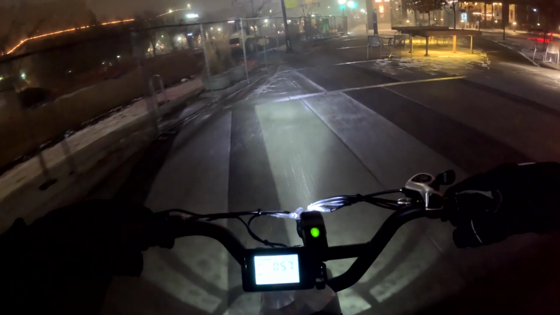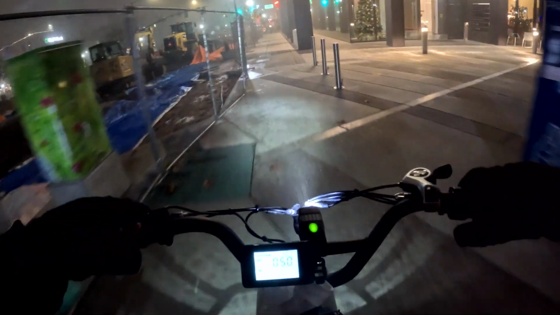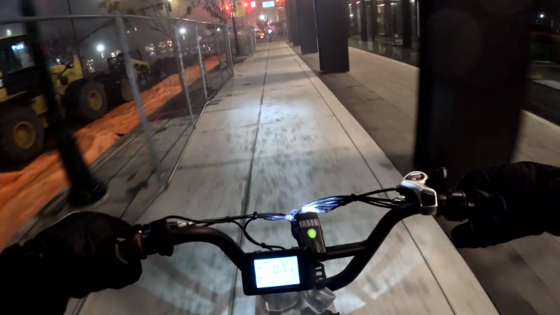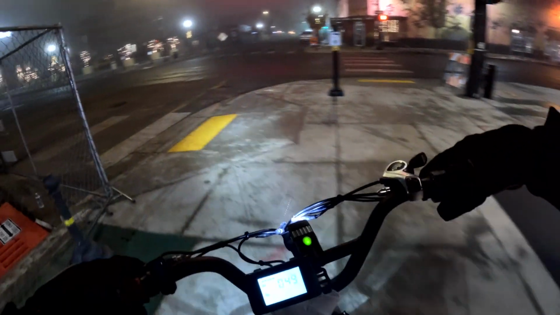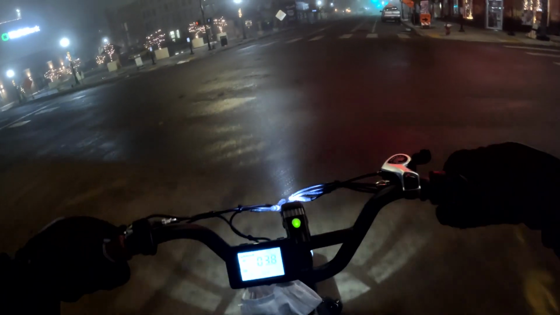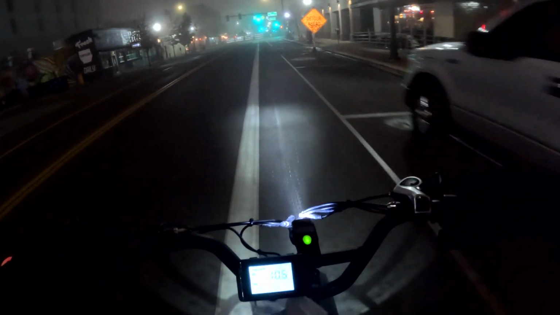Riding down the sidewalk. Gonna have to be careful of ice. It's a little icy, even though it's just barely below freezing. There is ice. Alright, record exchange. Spent way too much money there.